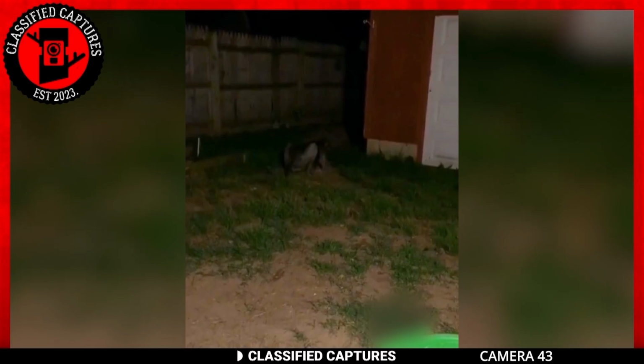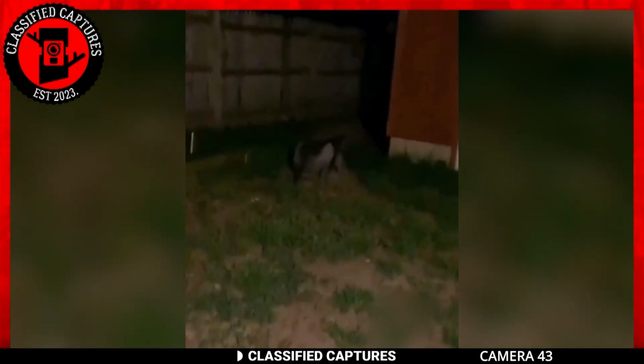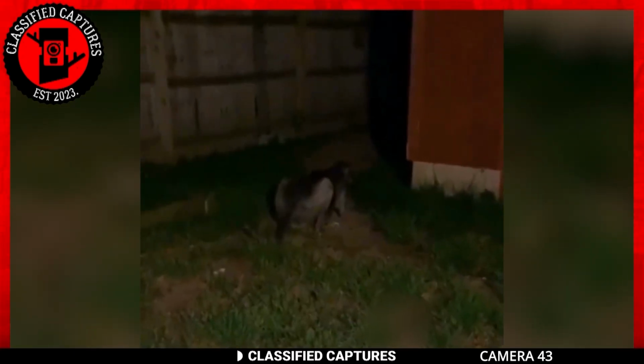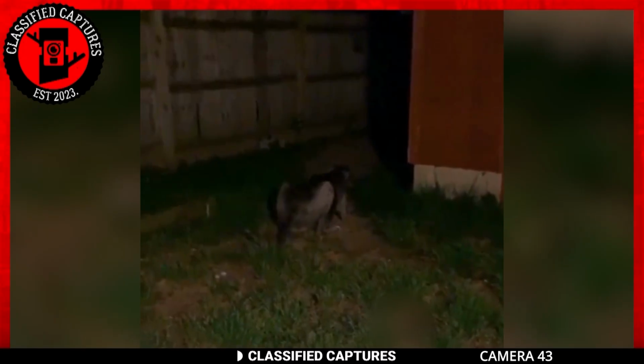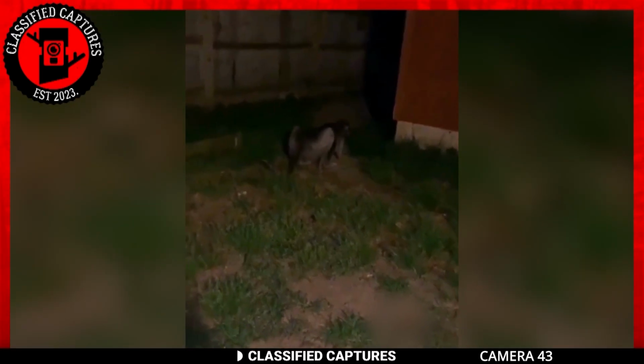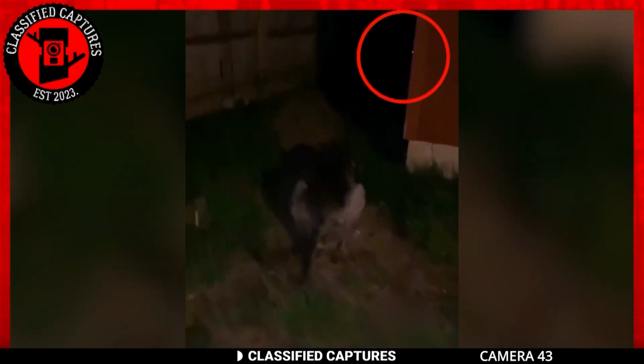There, an unsettling sight awaited. She found her dog crouched and fixated on a mysterious presence shrouded in the darkness. The woman called out to her pet, only to find it immovable from its crouched stance. Driven by both curiosity and worry, she cautiously approached the scene, determined to uncover the cause of her dog's unease. Observe the scene closely. Do you notice it?